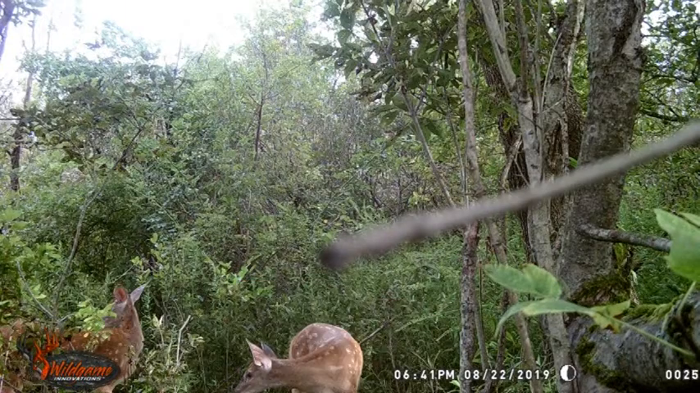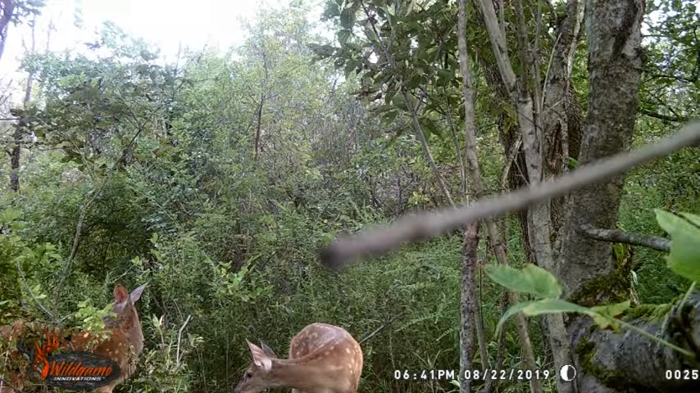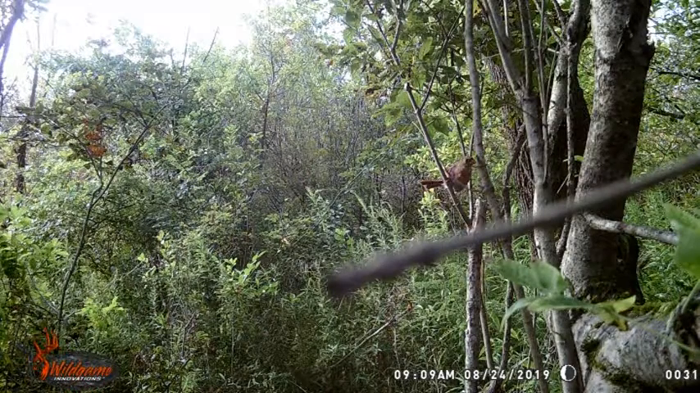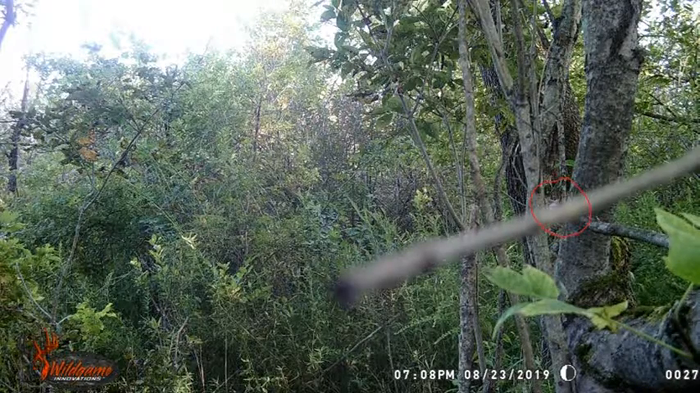Anyways, the next one's got some babies there, some fawns. I thought that was pretty cool. And then in this one, you got a cardinal. That looks like a female cardinal. You can always tell the female from the male: the males are really bright red, and the females are an orange rust color. And I think that's a cardinal up in the tree again, sitting there.